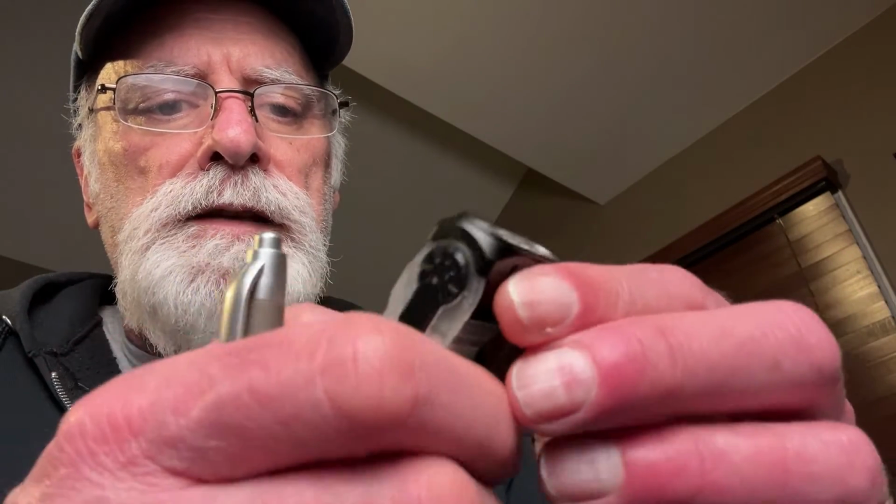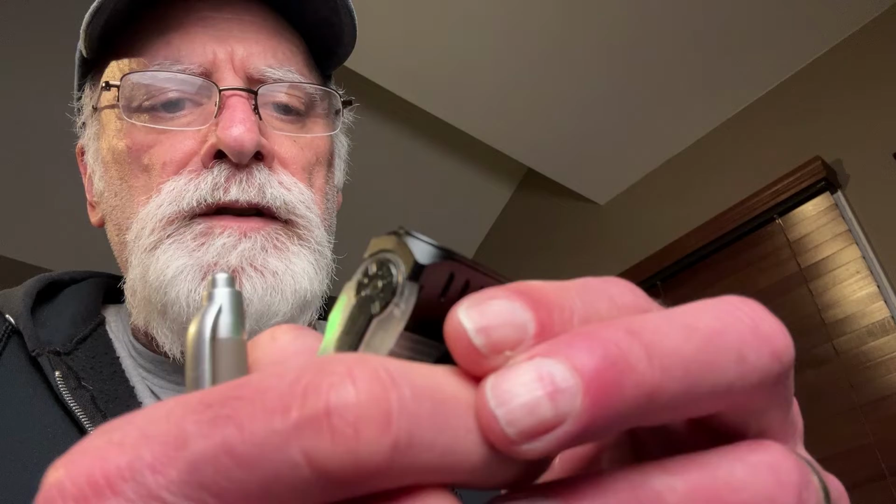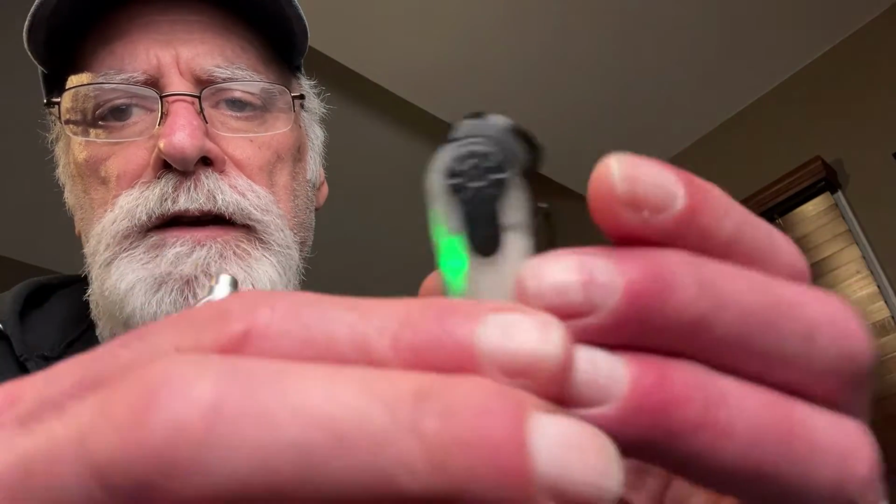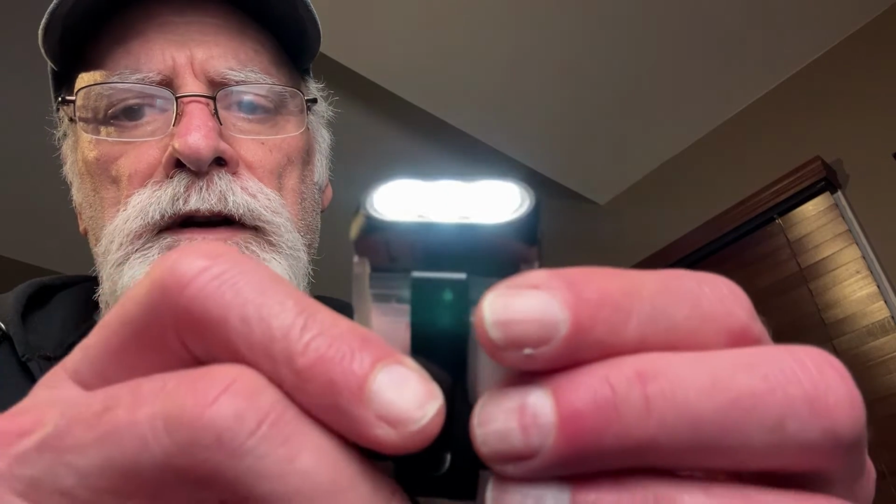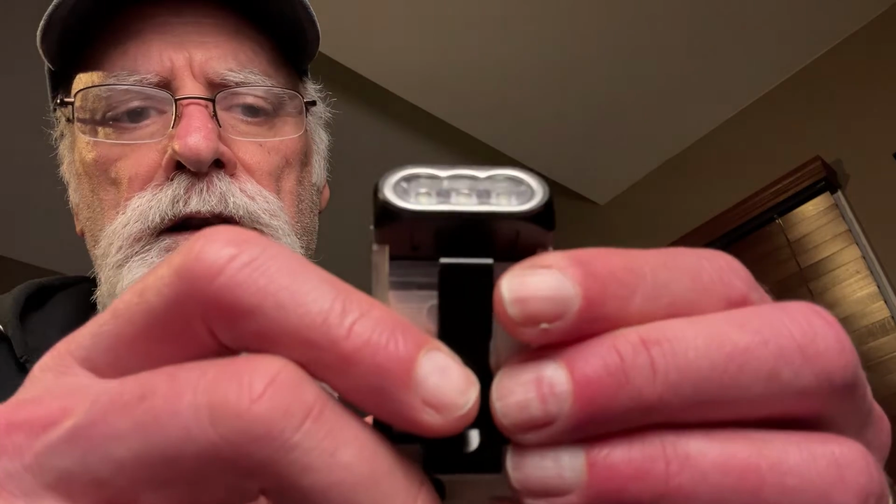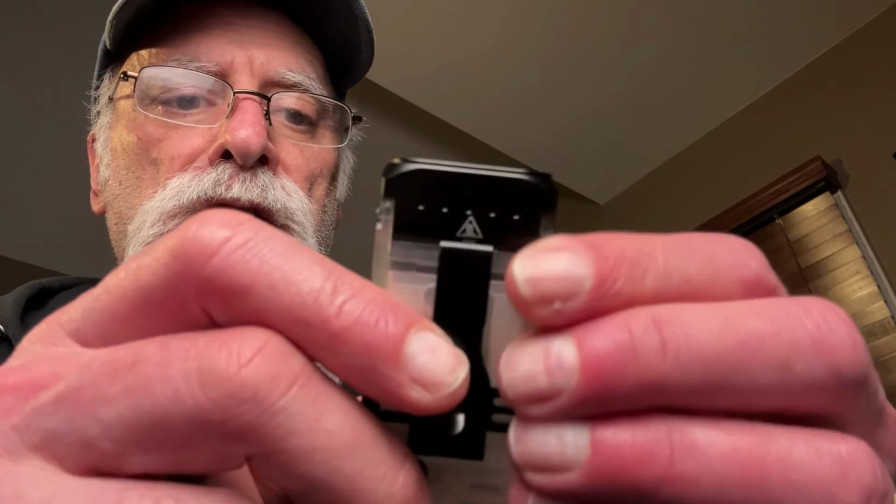So let's take a look at this. This switch on the side here controls the head. Press it once, and I'll scroll through very quickly. Okay, so it's got a number of modes, and if you hold it down, it turns it off. Now, if you want to go directly to turbo, you press that button and just hold it down, and it'll fire up turbo, and that's 1200 lumens being put out.